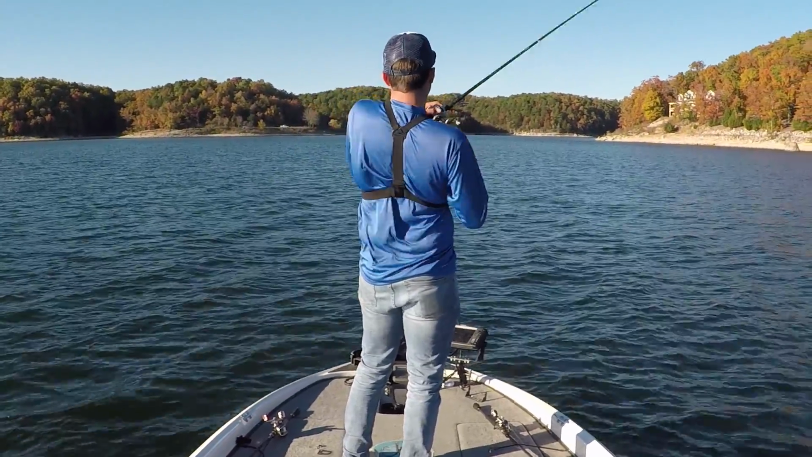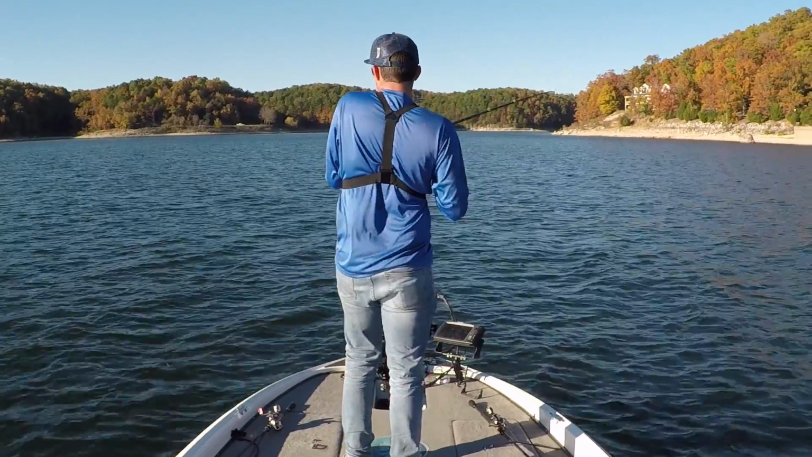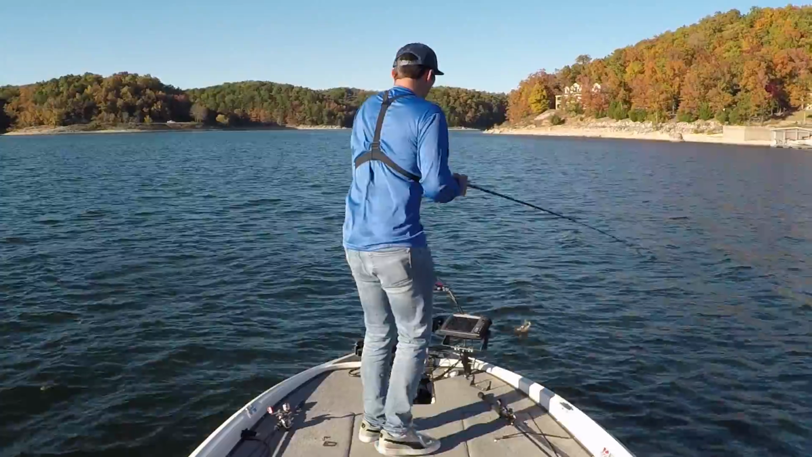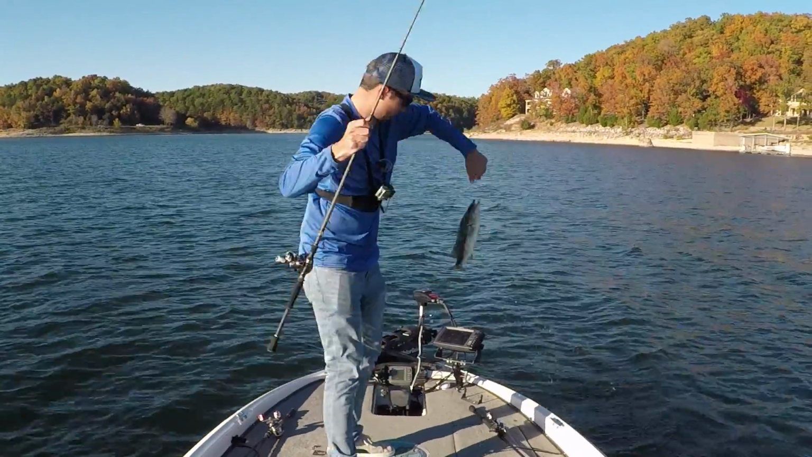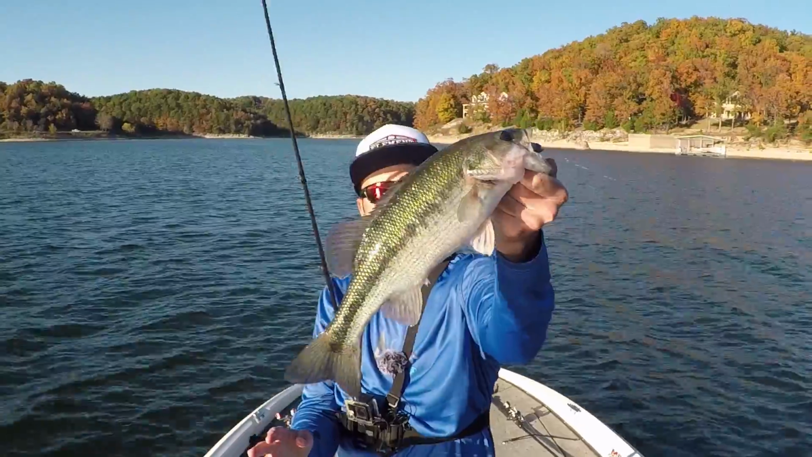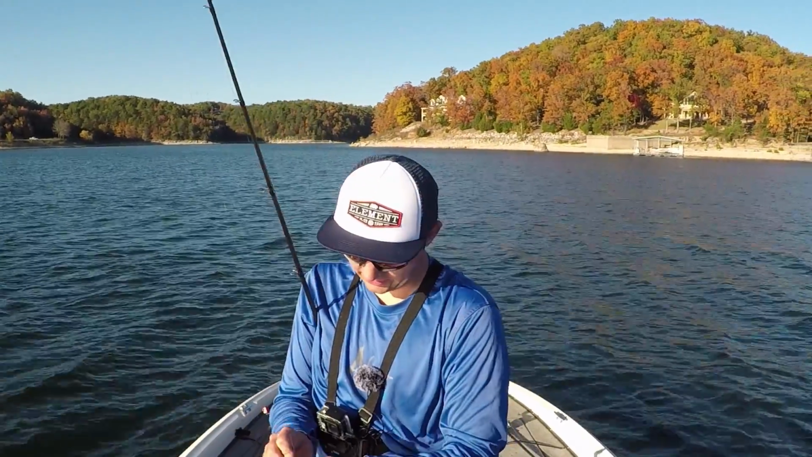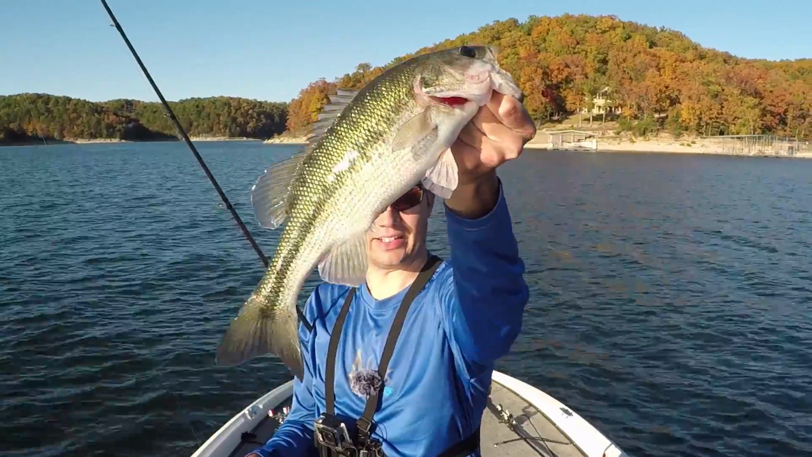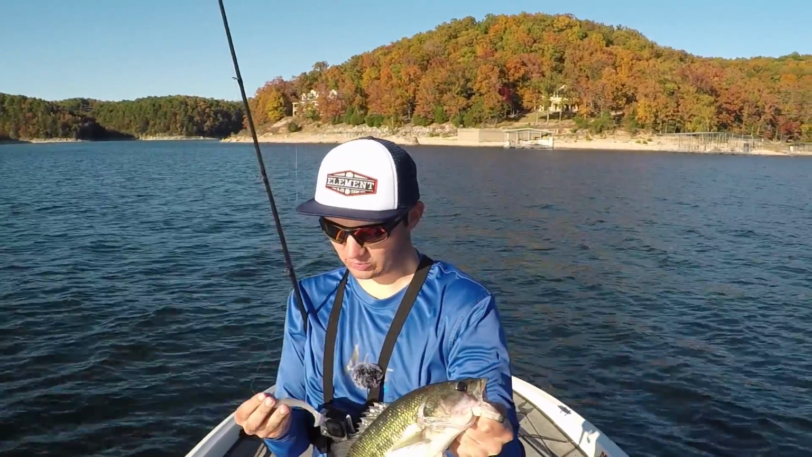That's a good one. Better one at least than the last one. Another chunky spot. This is great, guys. Look at these fish. That's a good spot. That's a 2-pounder right there. They're chewing that bait. I'm getting bit every cast down there, and I'm getting like 3, 4, 5 fish hitting the swim bait every time.